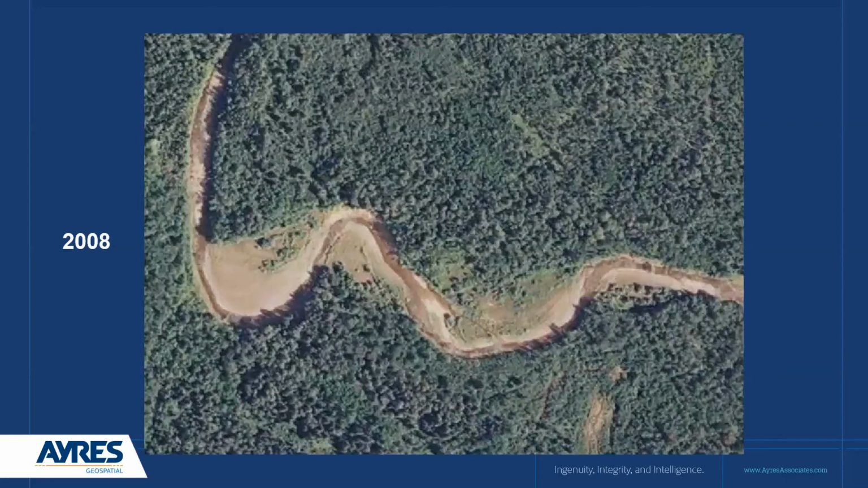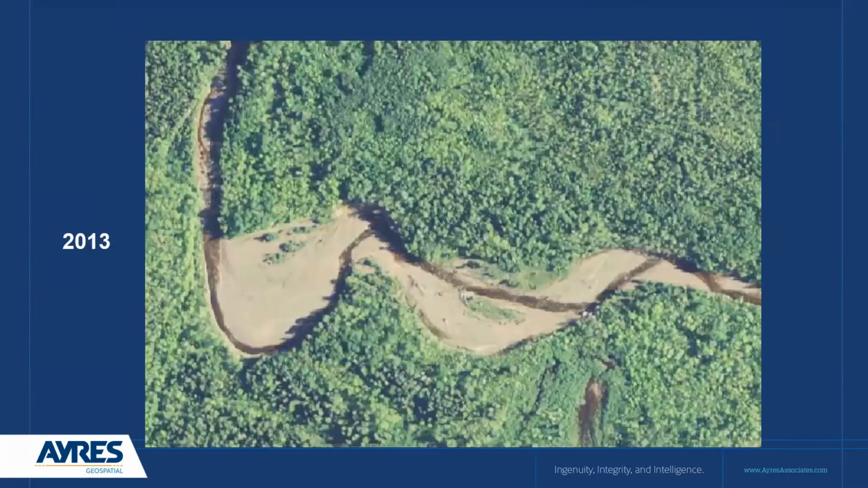There's not too much change between 2003 and 2008, just a little more vegetation growing on those point bars. But in 2013, we see a pretty big change from where the braiding was in the center. That's because there was a flood in this area in 2012 that really took out a lot of meander bends, extended them, and pushed a lot of sediment downstream.